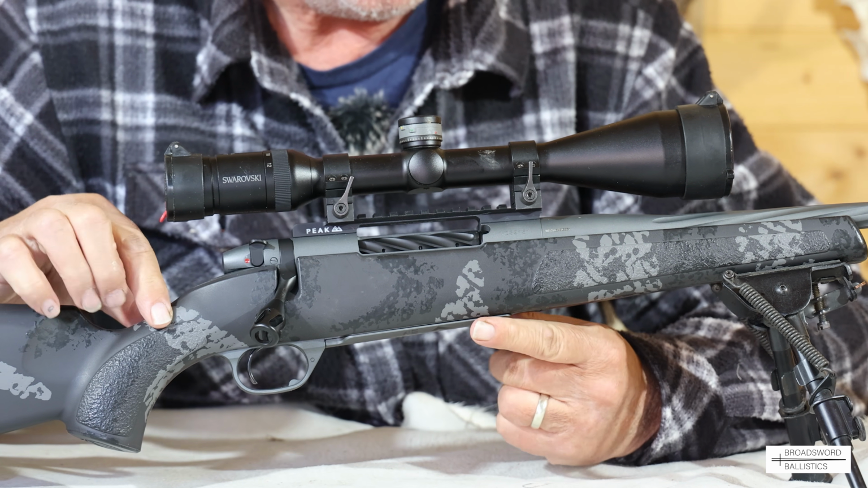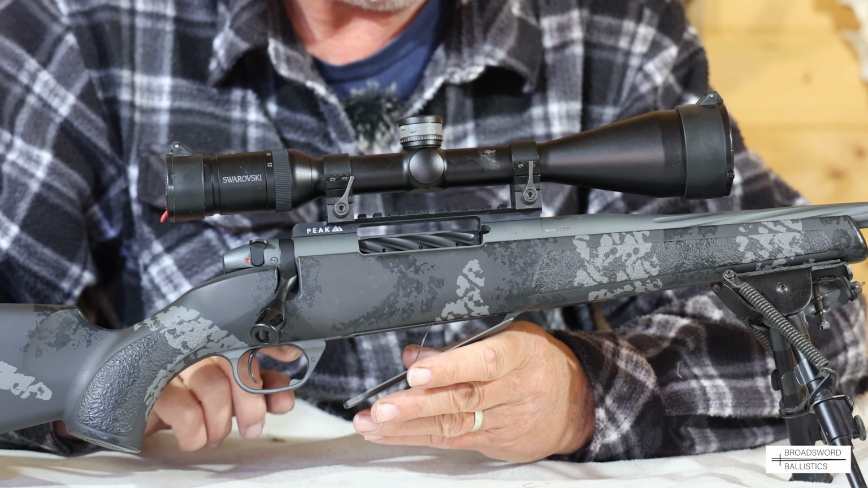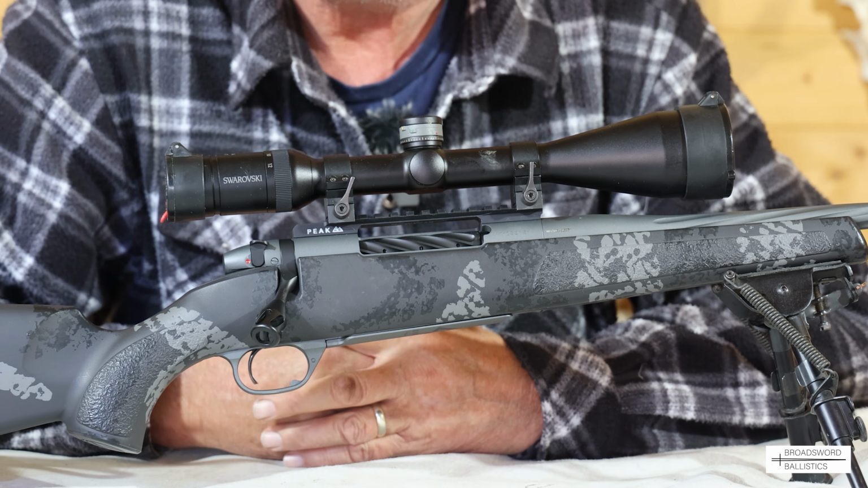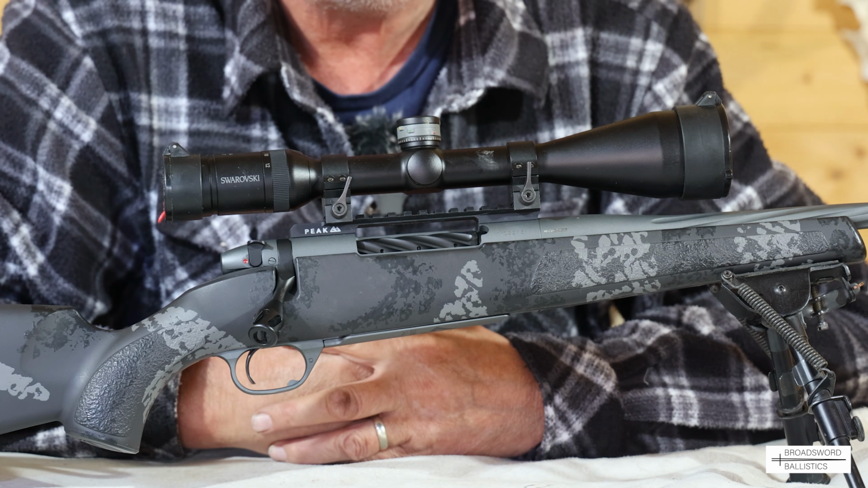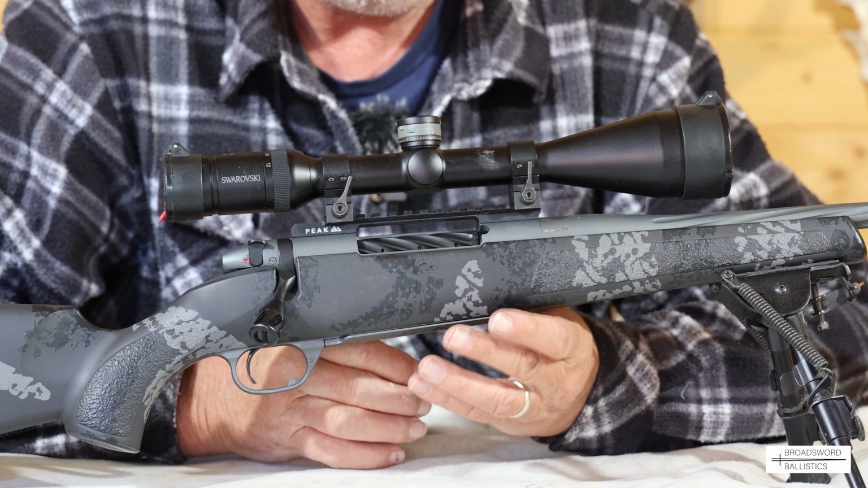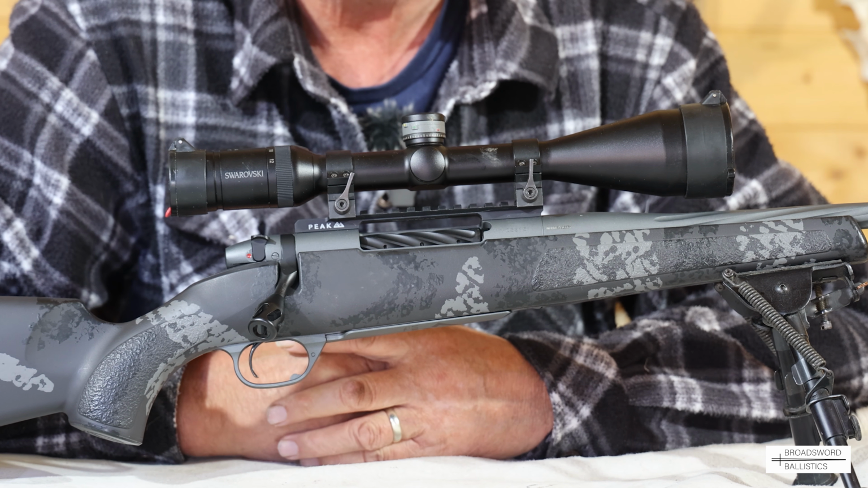The other thing to look at is, on this model, it has a hinged floor plate. The magazine holds 4 rounds and then 1 in the chamber. I like hinged floor plates, they're no nonsense. You can load from the top very easily, even with the Picatinny rail there. Just great simple features to have on this Live Wire. It has what you want to use out in the field, and it doesn't need a detachable magazine, let's be honest with you.